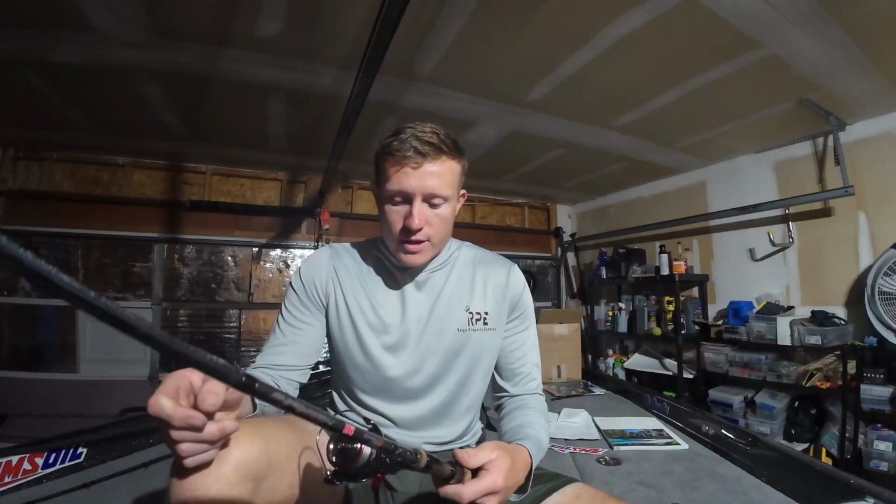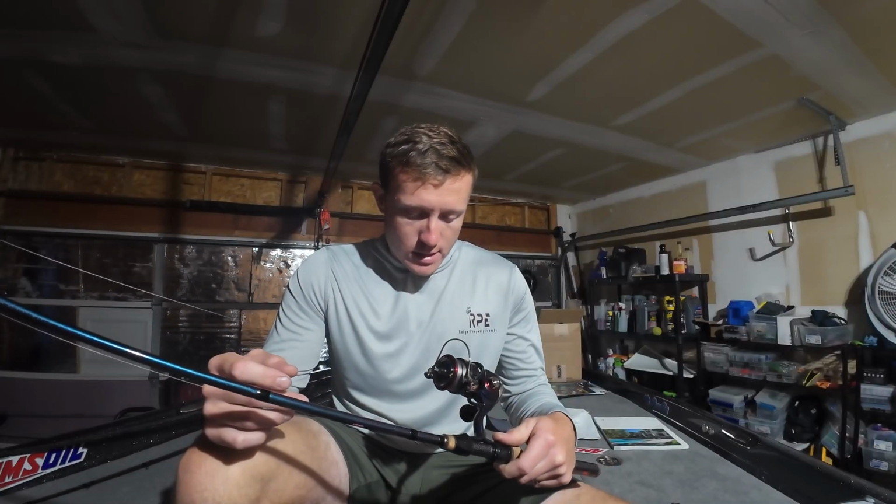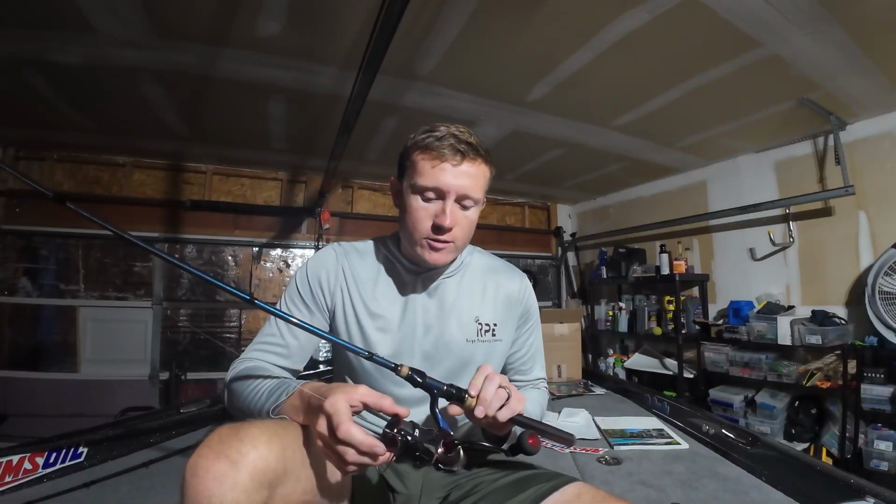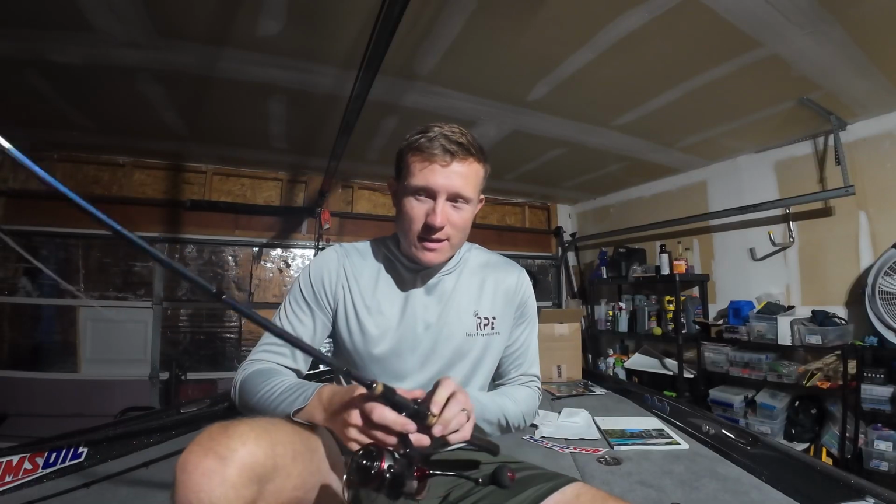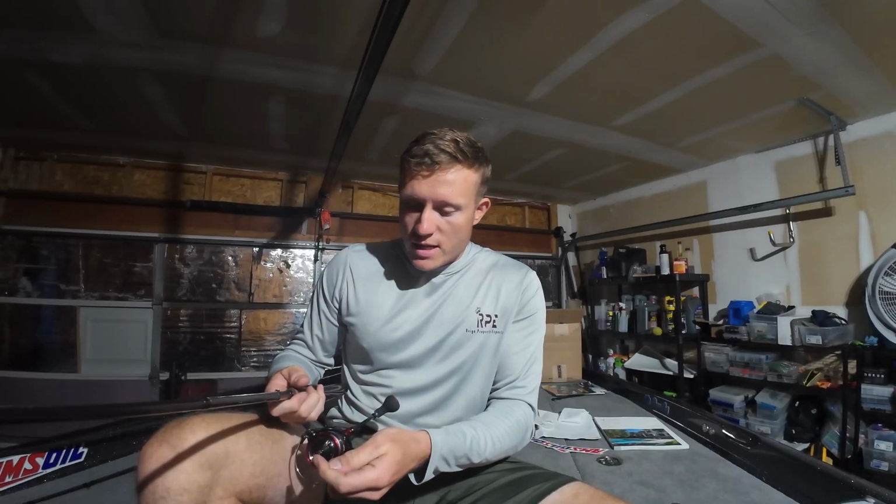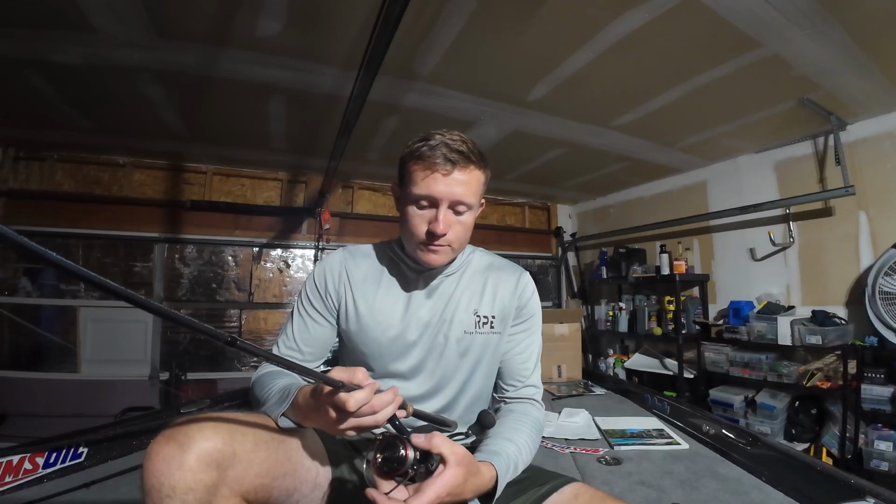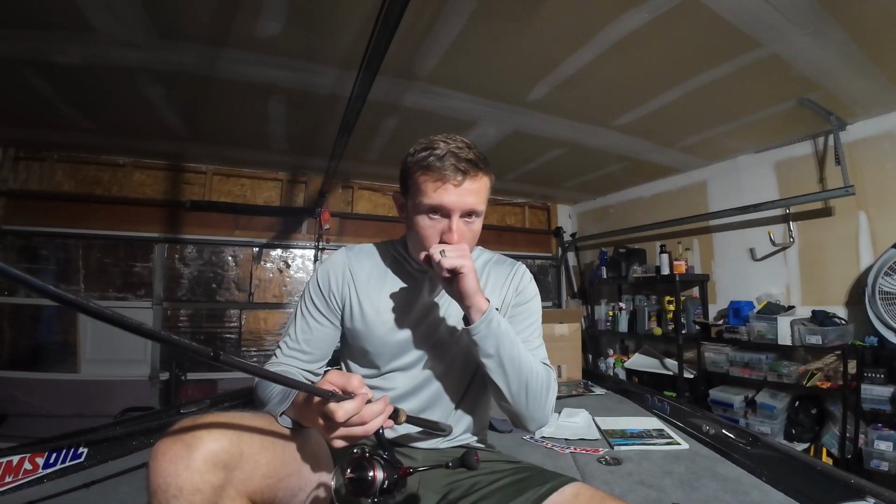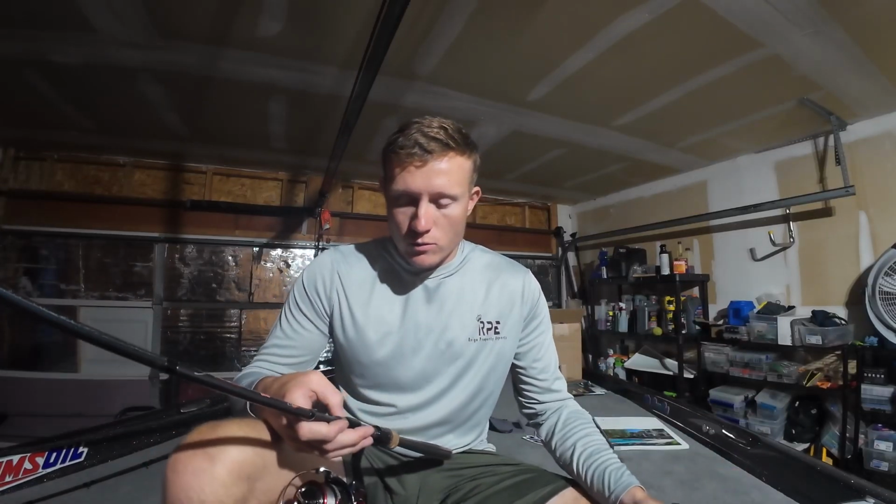So I went to a 3000 Daiwa, and this is a Ballistic 3000, and this is a 6.4 to 1. They make them faster than this, but I don't feel like it's necessary. I think this is probably a pretty good happy medium. And this reel seems to be pretty nice. It also has a little bit bigger spool. So the diameter of the spool is a little bit bigger, which helps pick the line up faster, which in turn helps you have a faster speed reel once again.